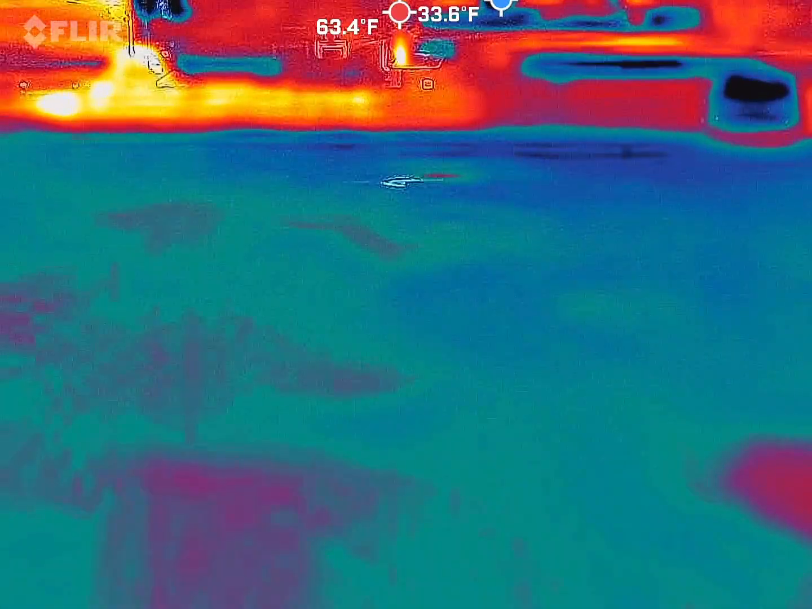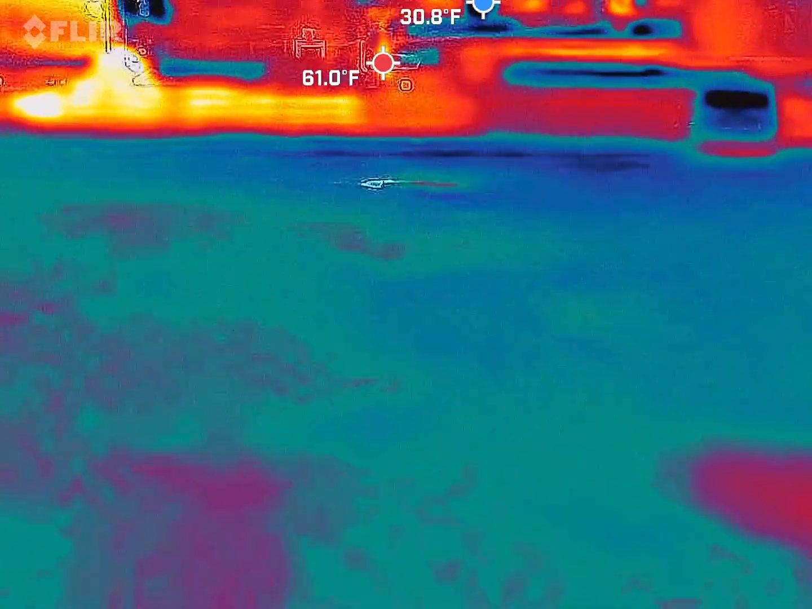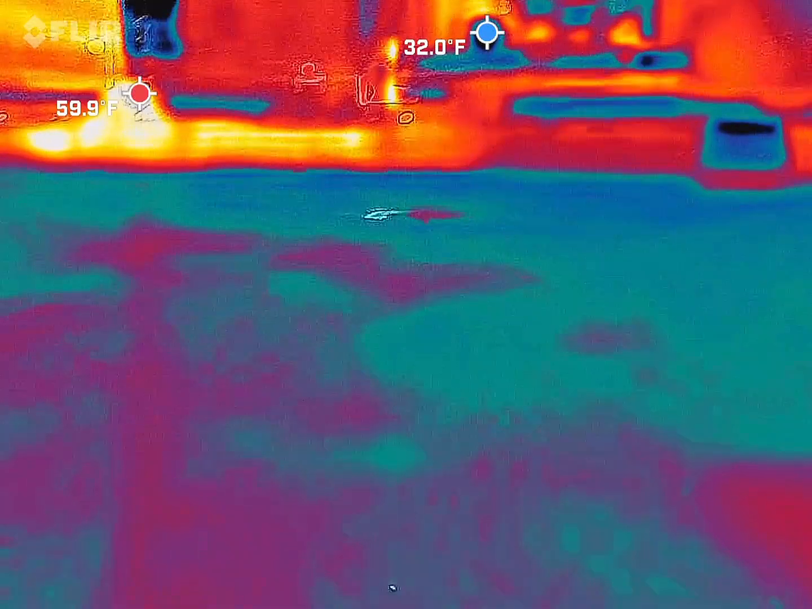Blue and black is set up to white hot, black cold on purpose, so that way I can find it much easier. So even if he has a full blue screen, I'd still want something colder than the blue screen.